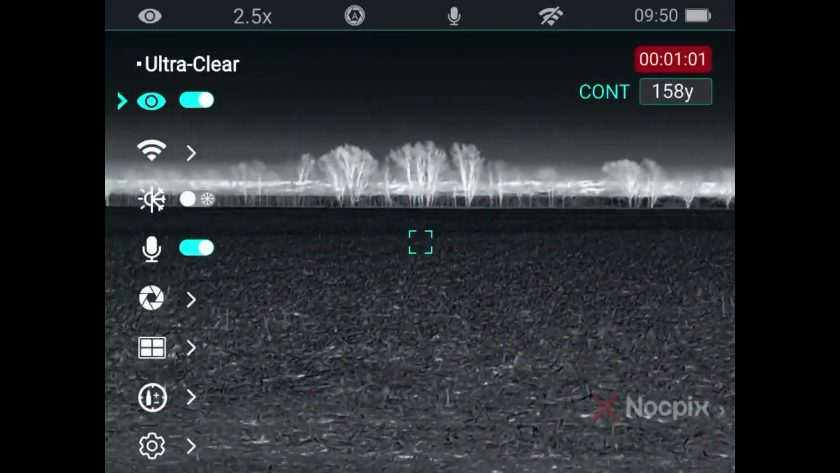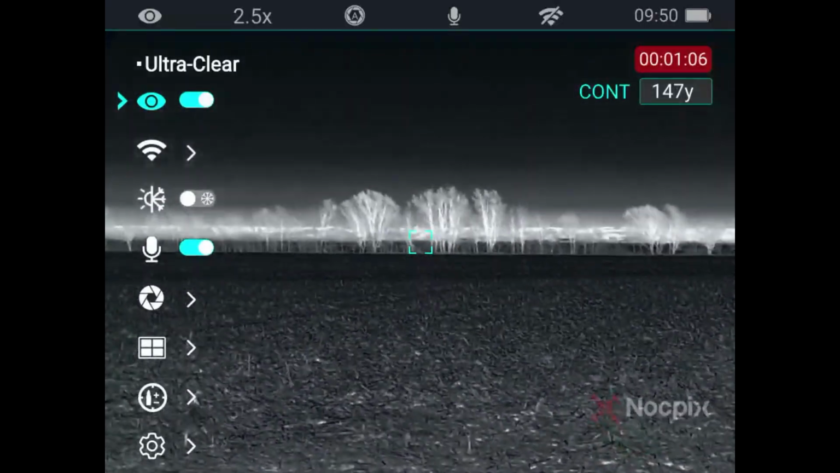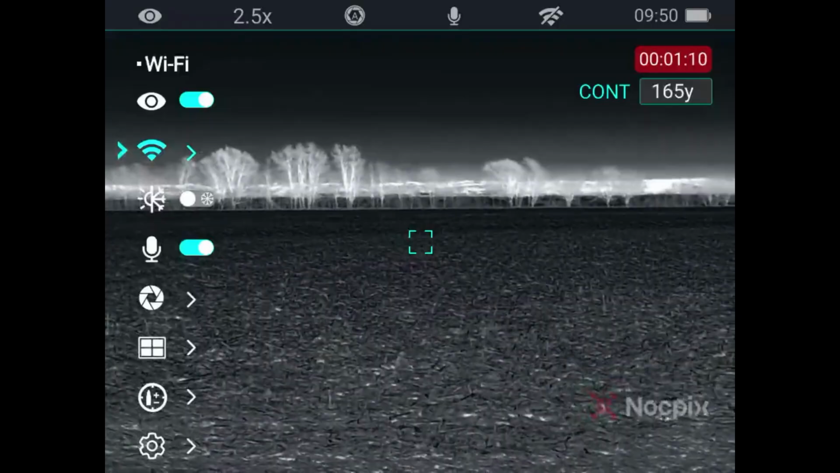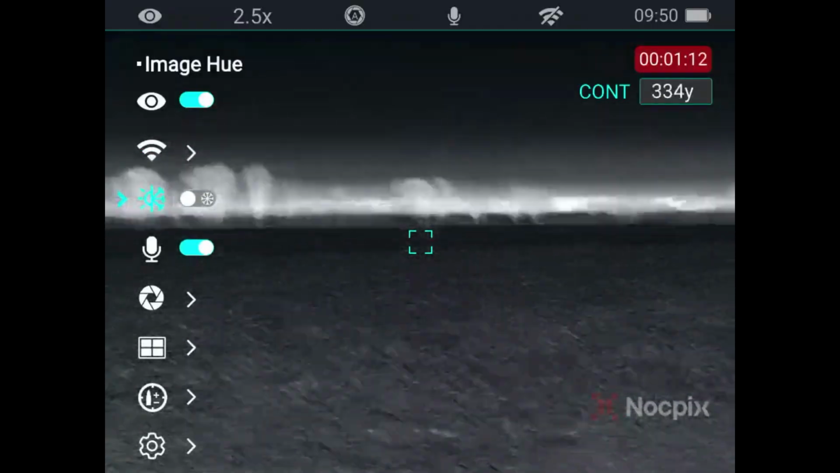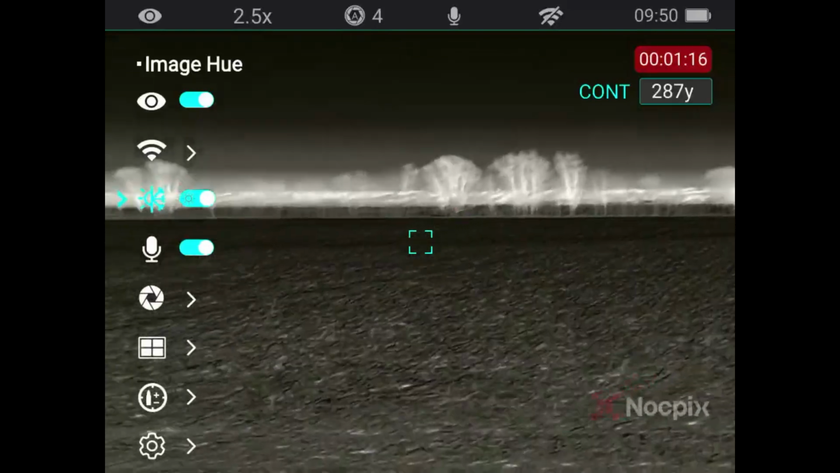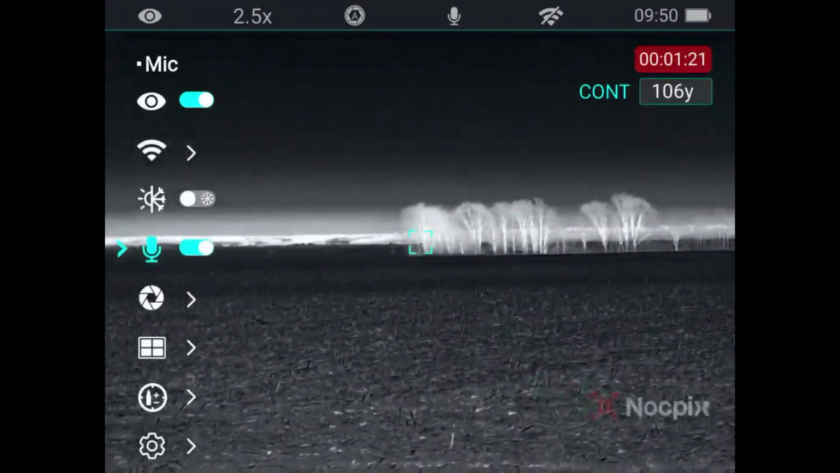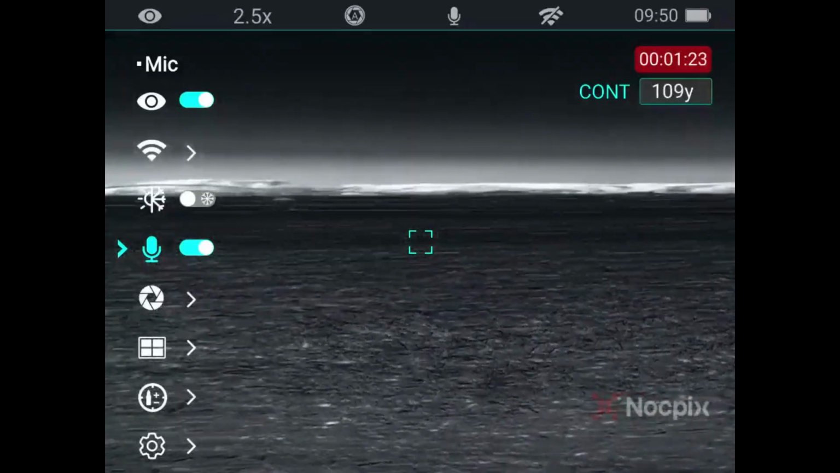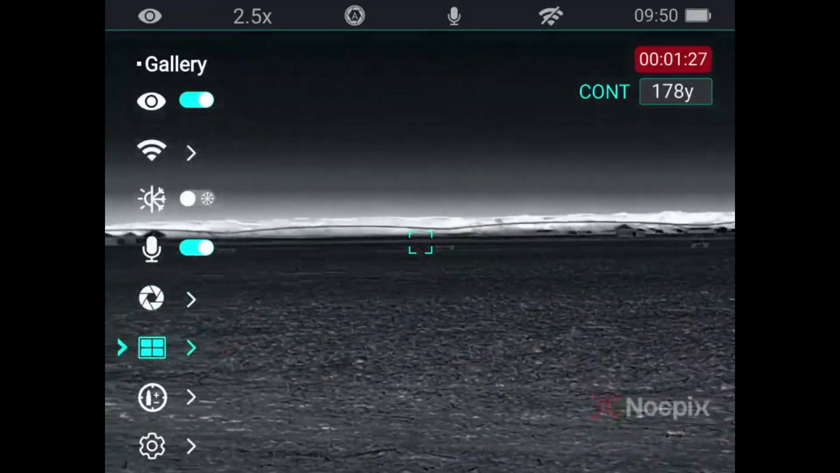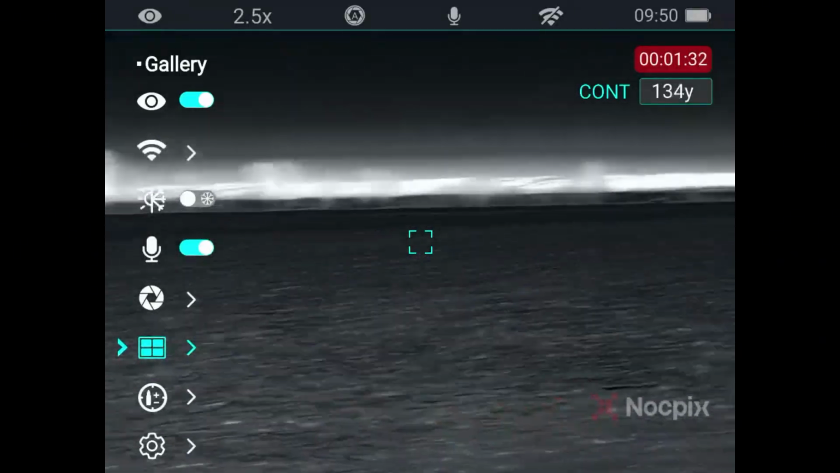You can also go through different options here on your menu: your Wi-Fi, image hue, which I haven't seen before. It just seems like it gives a little bit more of a tan fade. You can turn the microphone on and off, which I really like. The Finder that I had did not have that option. You can calibrate it, and looking at it, it seems like you can look at your gallery after you're done if you took pictures or videos.